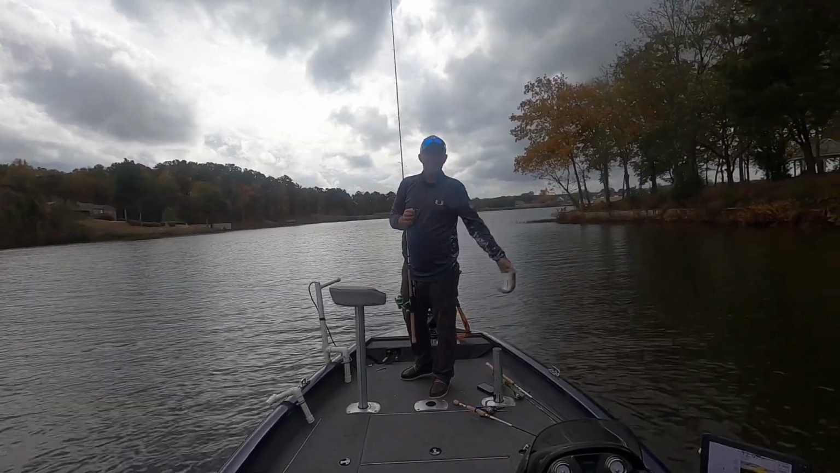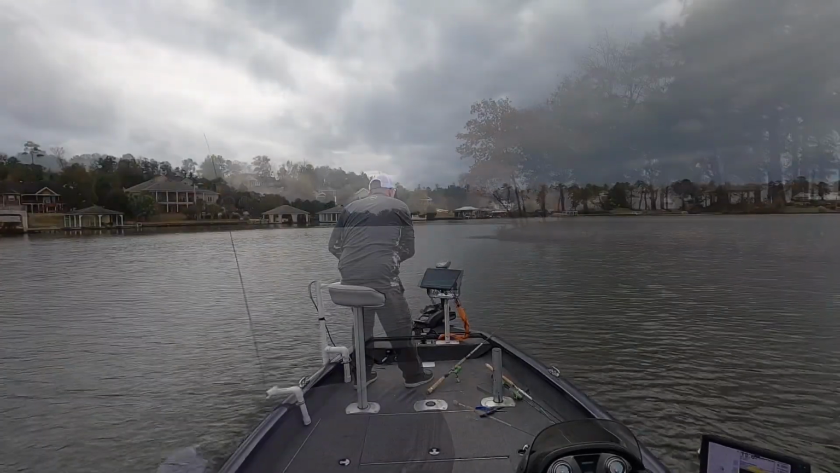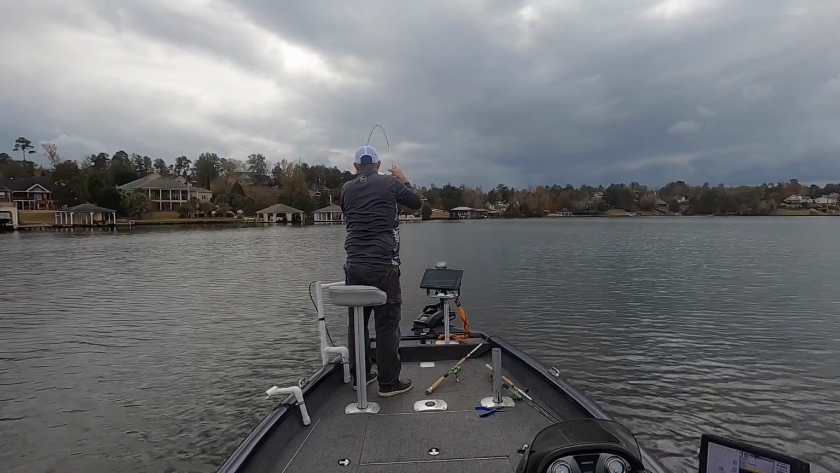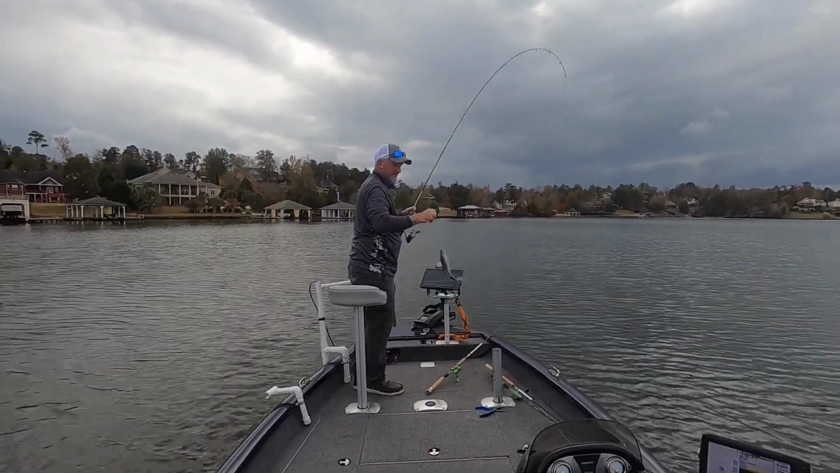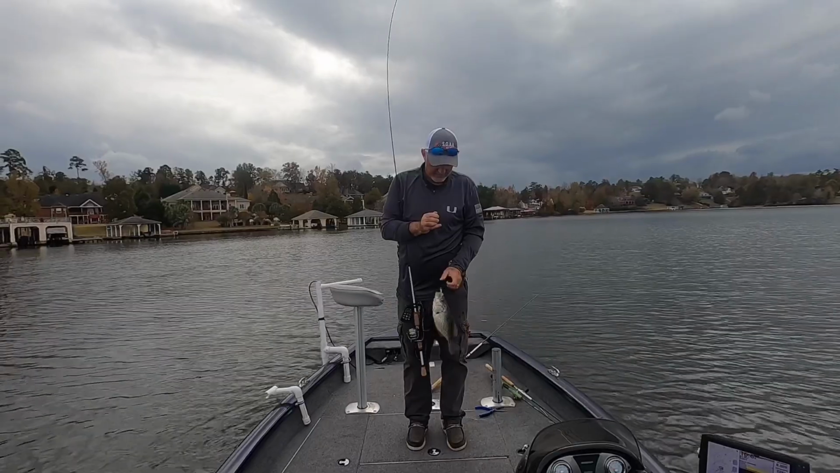Even in the spring when they're hitting jigs one right after another, I still bring minnows. That's a good one right there now.